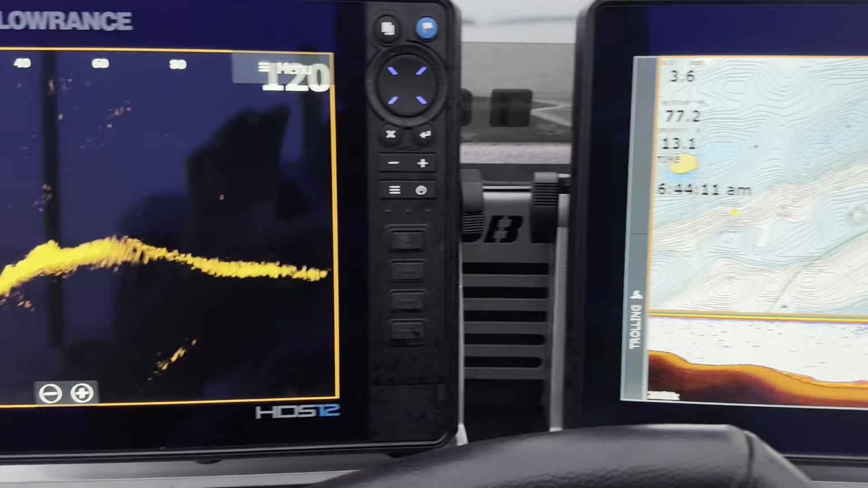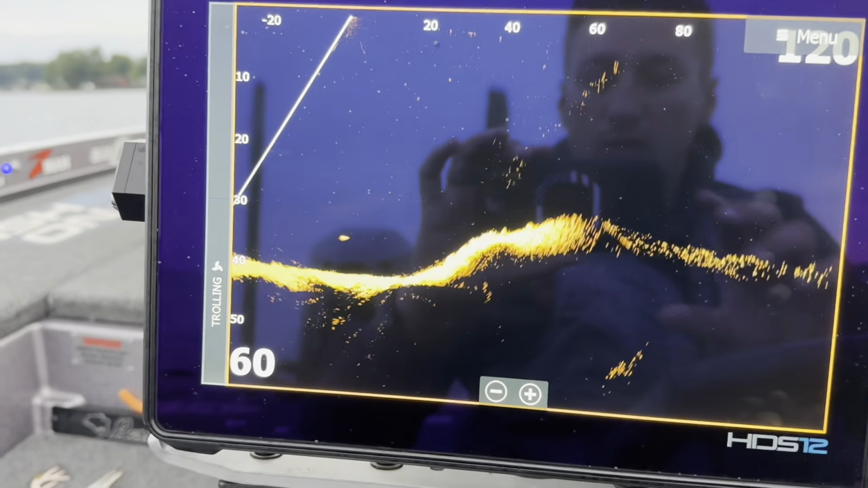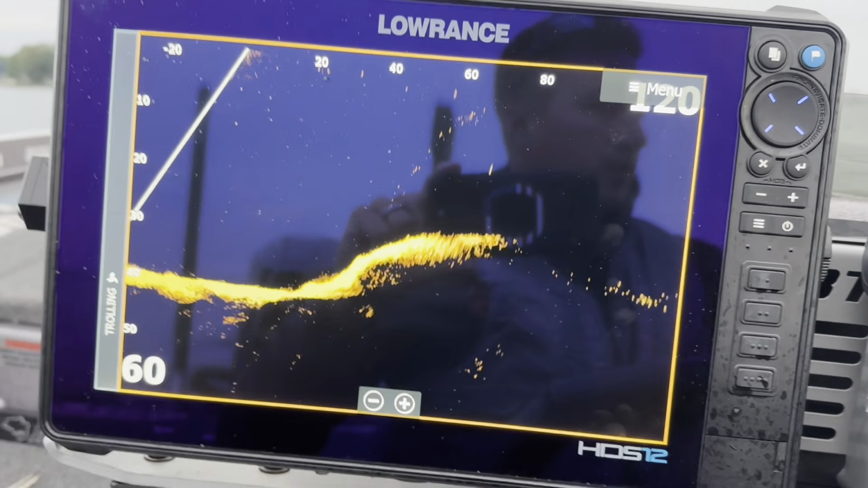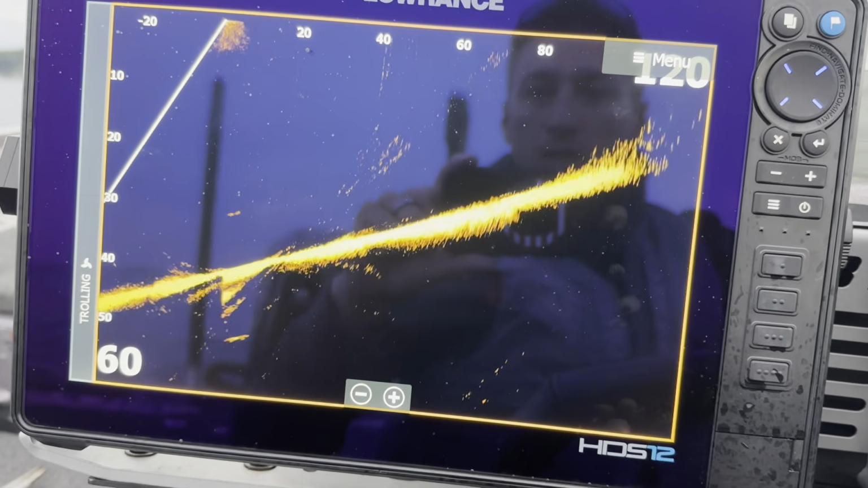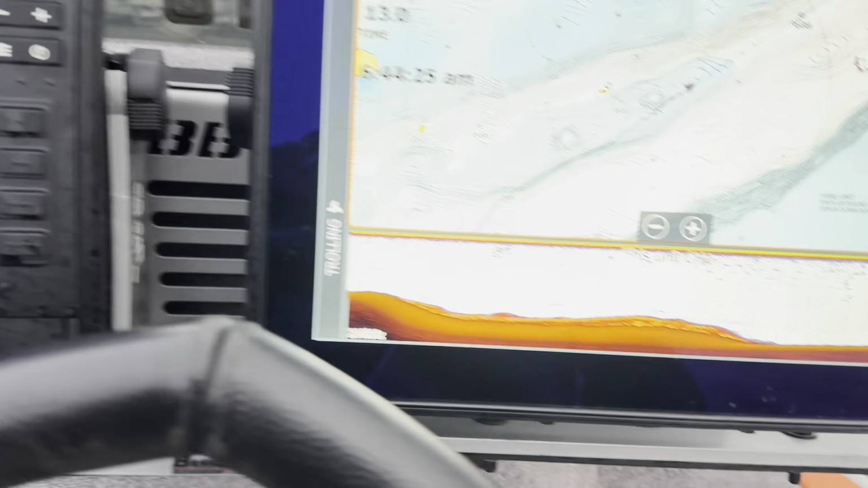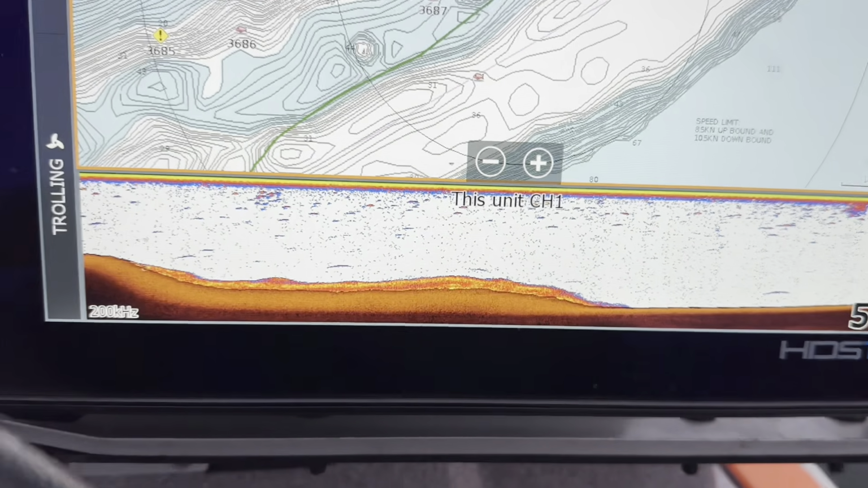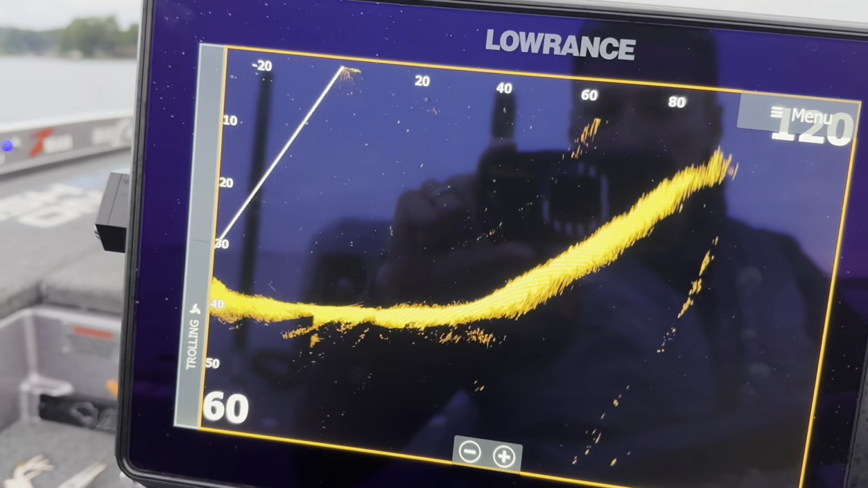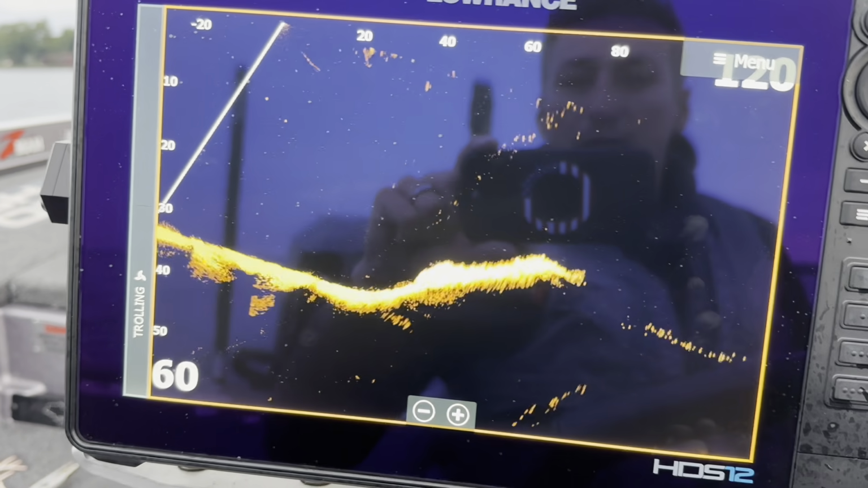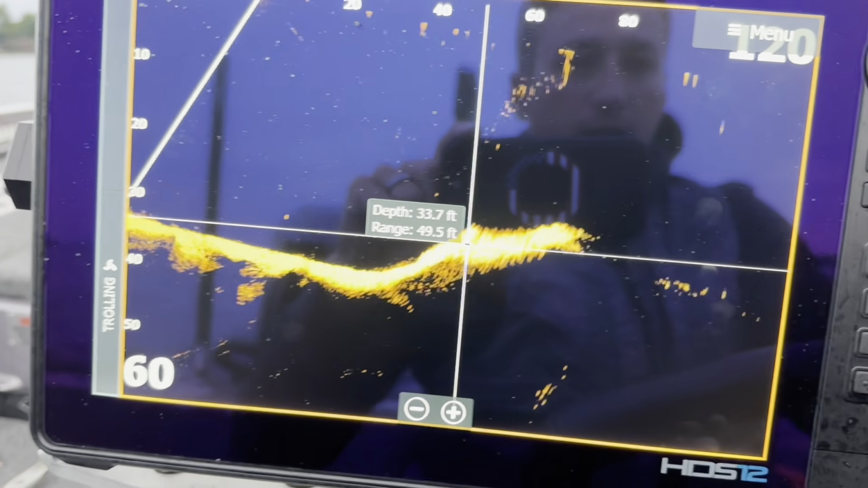So we're gonna hop on over, start looking. You can see I got down set to 60 foot deep, and we're gonna just start kind of scanning. And what this does, instead of just using my traditional 2D looking for fish on there, you can kind of pan around. You can see as I look out deeper, go down, you can see that's got some rocky, hard area right in there.